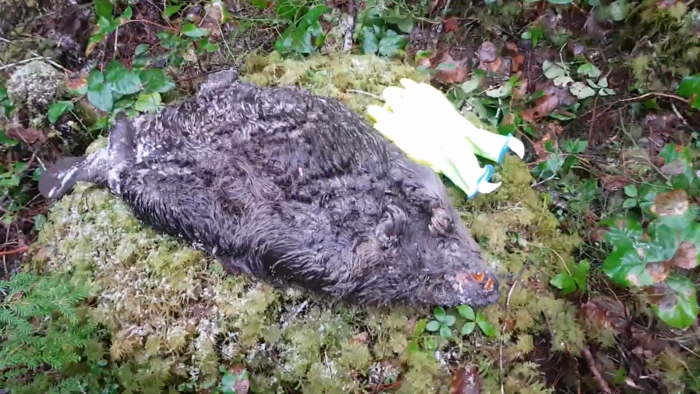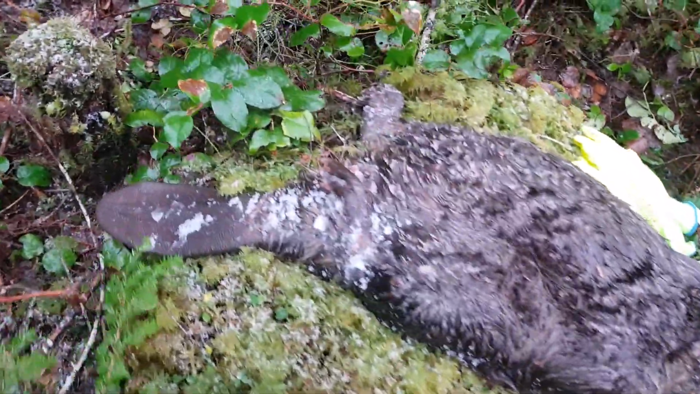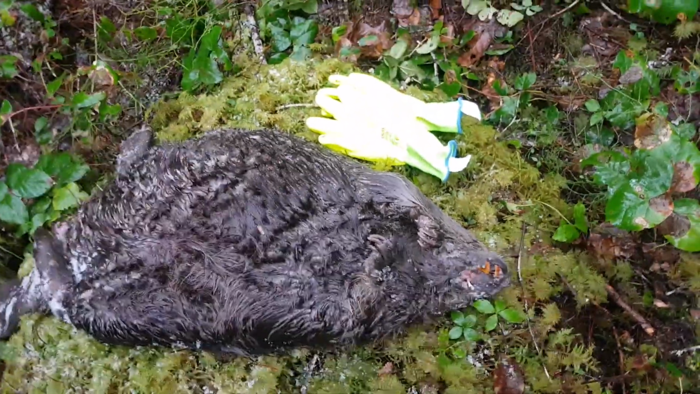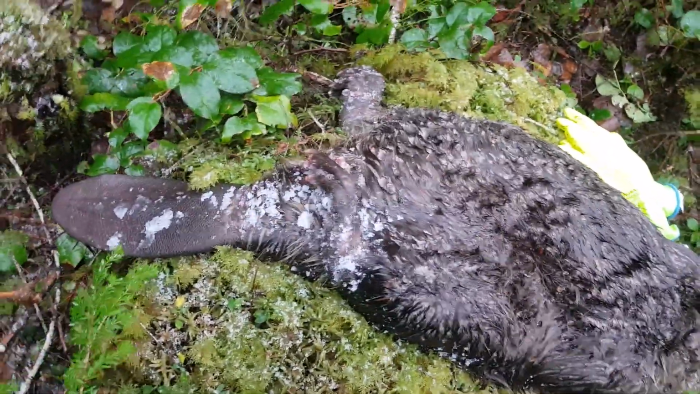Okay, here's our sad beaver friend here. I rested it on a stump. You can see my gloves there to see how big this thing is. It's got to weigh 50 pounds. The thing's pretty damn big.